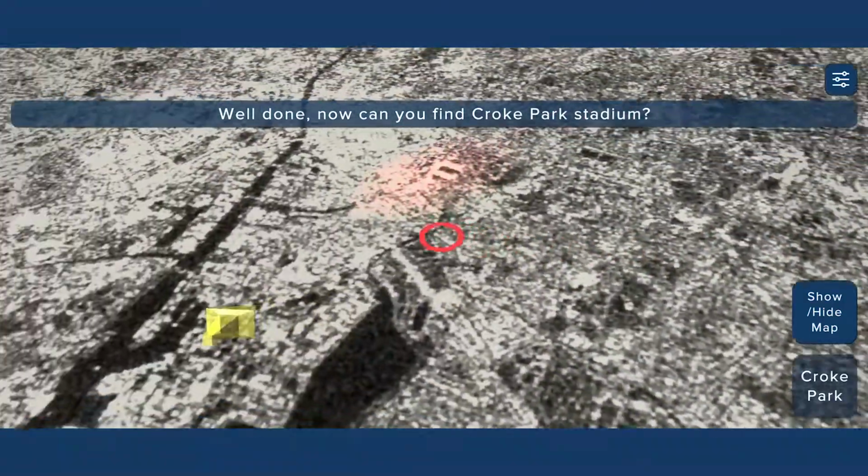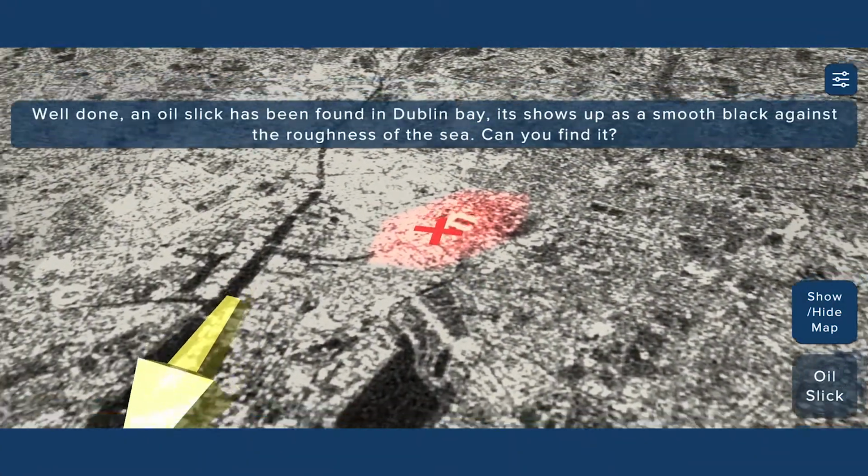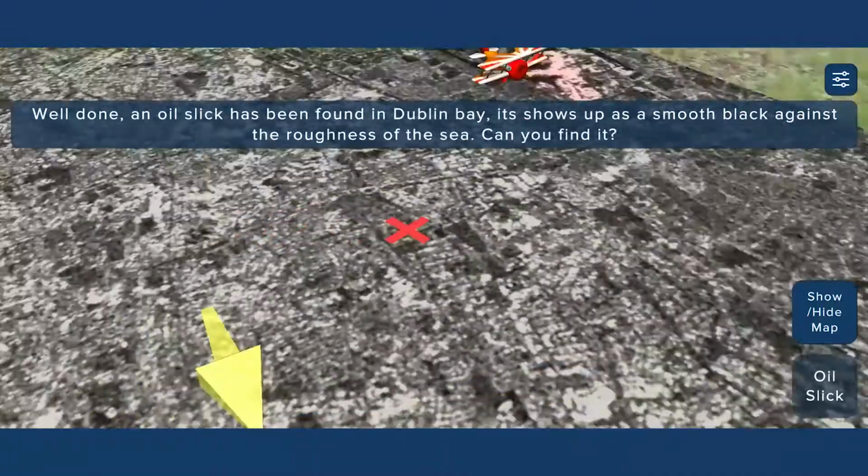Rough areas including buildings and walls show up as bright pixels. Smooth areas show up as darker colours.